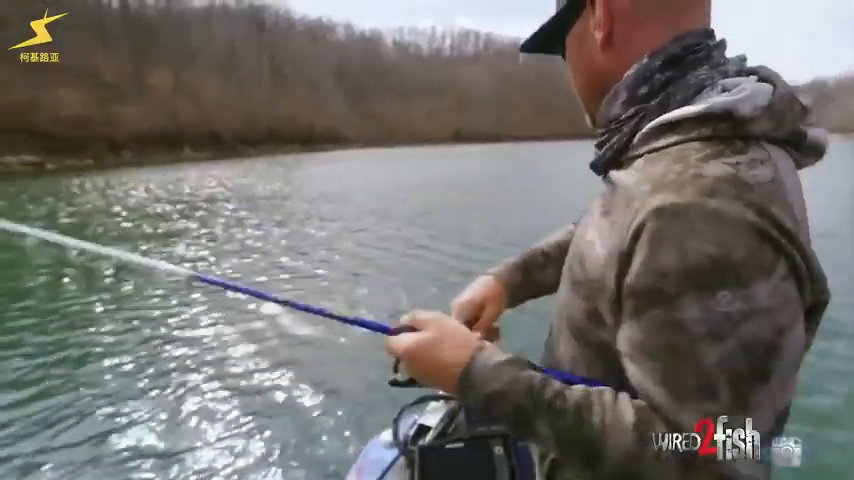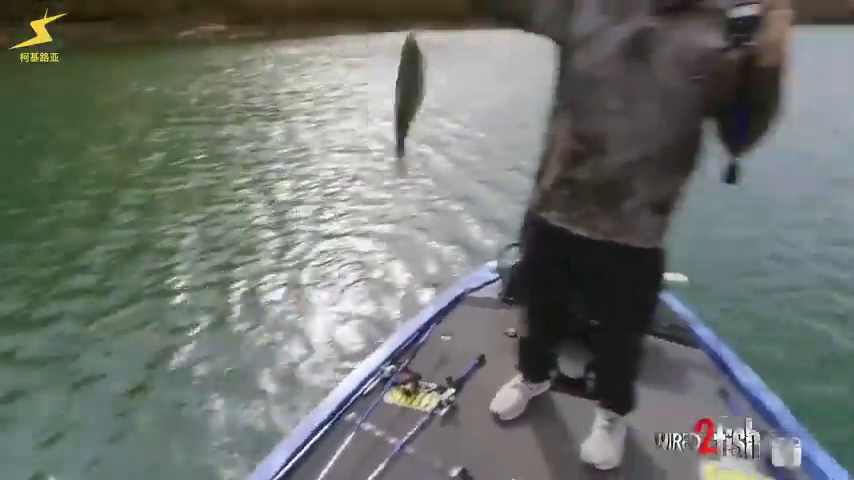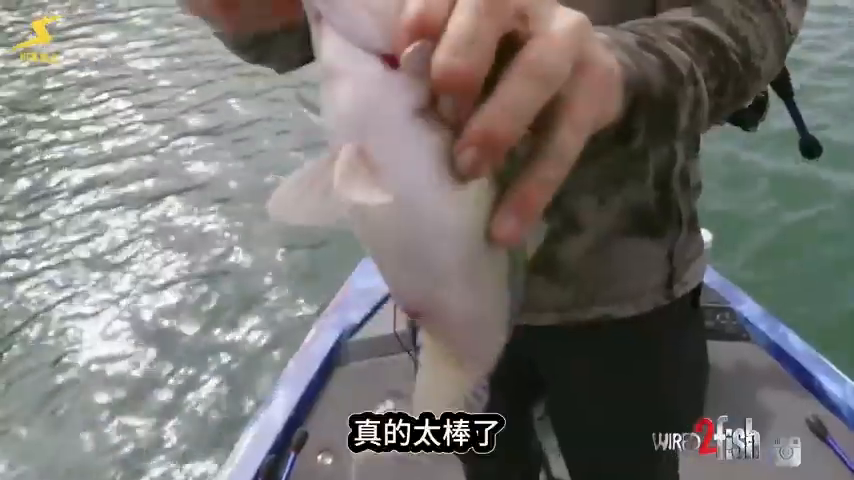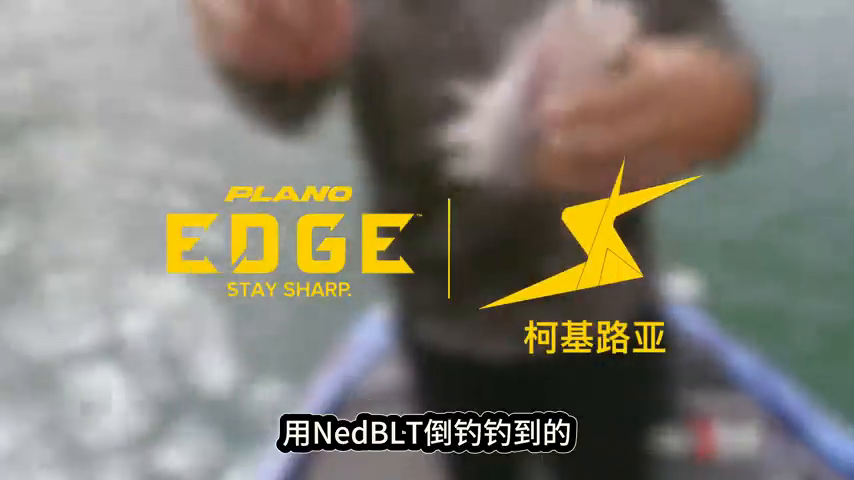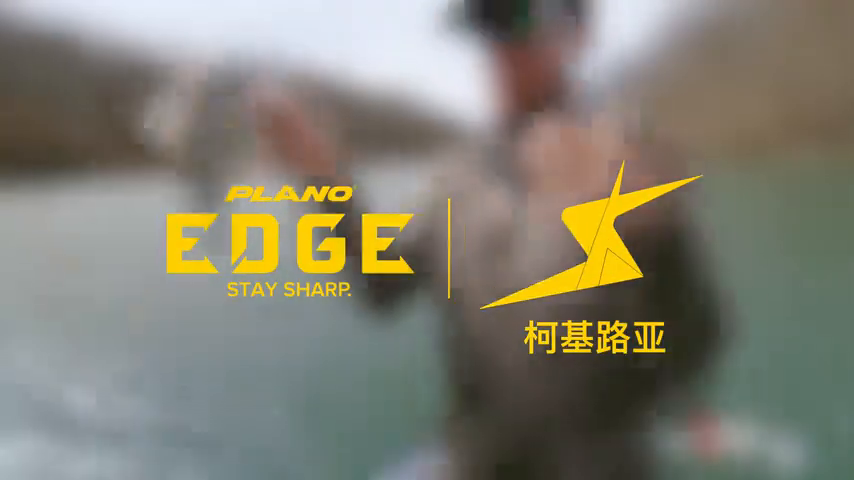Spotted bass. That's a fun, fat little chunky spot, that's for sure. Gosh dang. Unbelievable. Drop shotting that Ned BLT with a nice little spot.